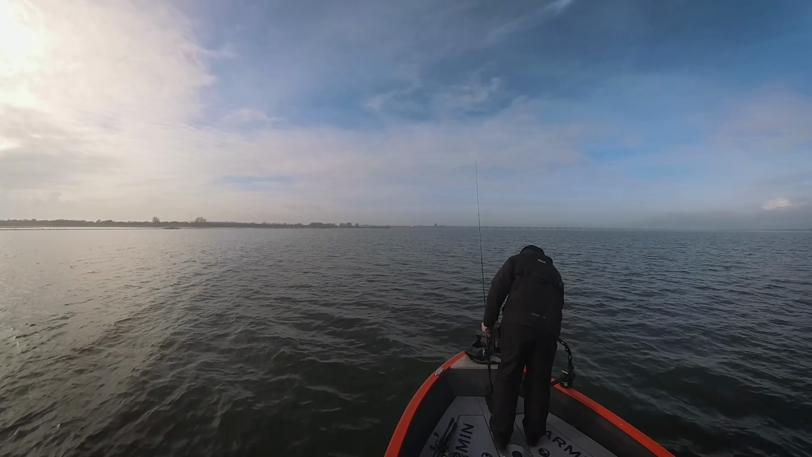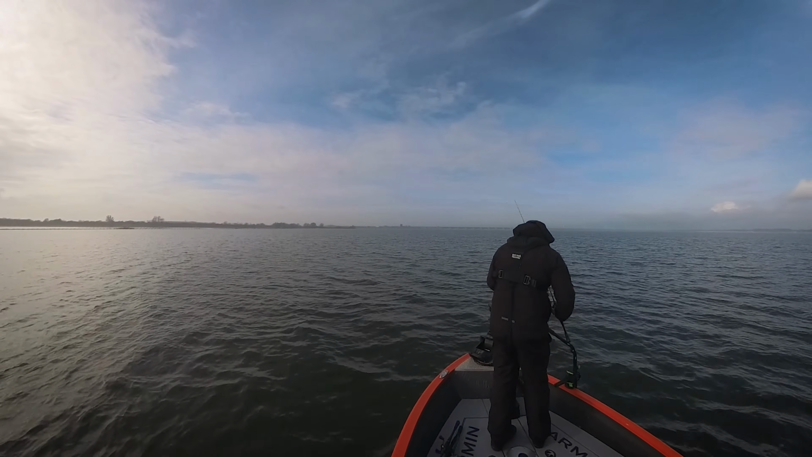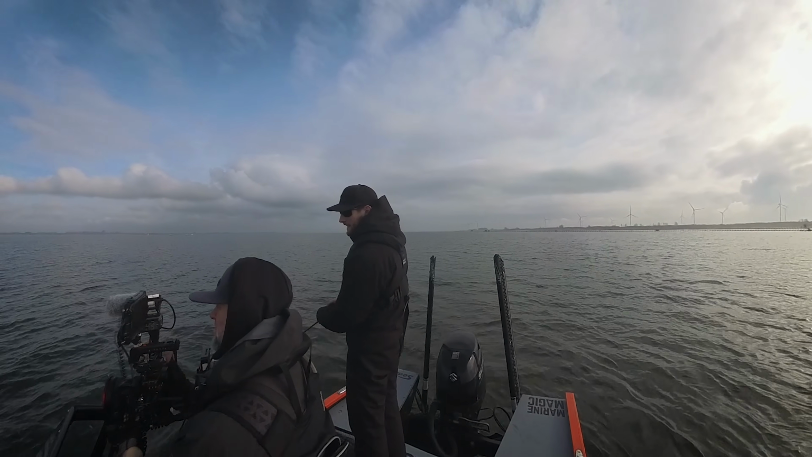So I'm going to move on the trolling motor. Sam will sit in the seat, hopefully point out what he's looking at on his screen whilst I'm talking about what I'm looking at on mine. And fingers crossed, we'll find something along the way to stop and show you what that looks like.